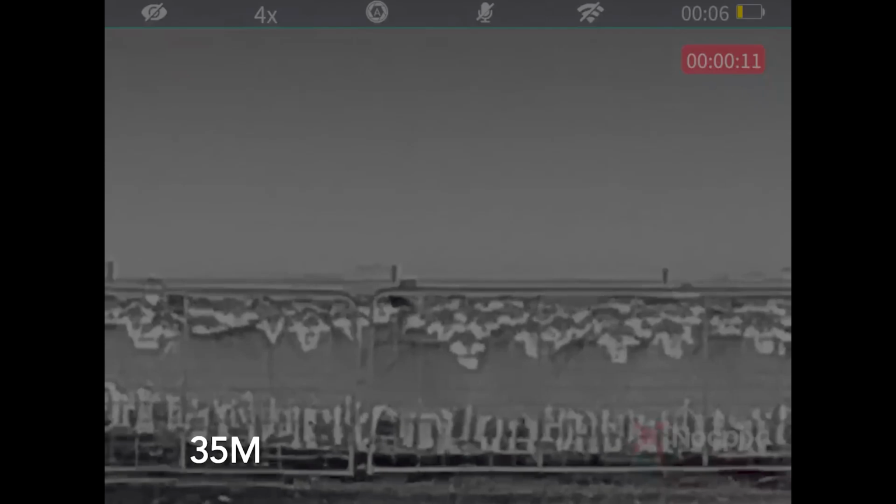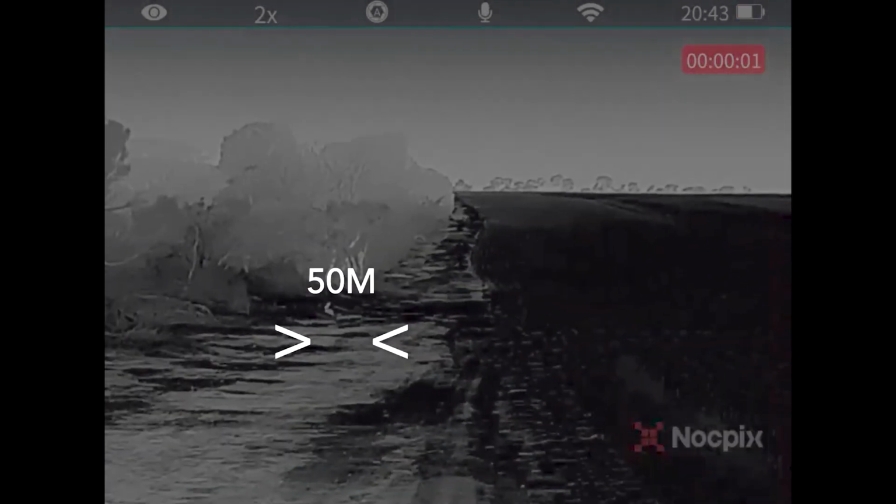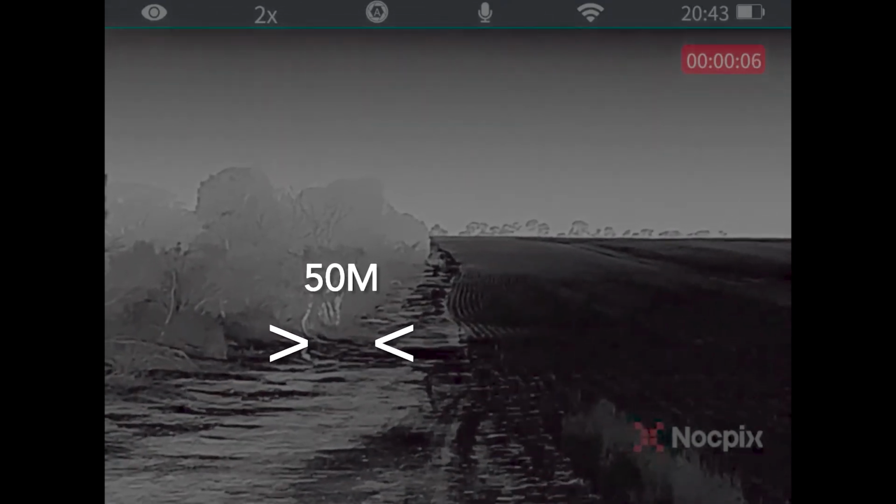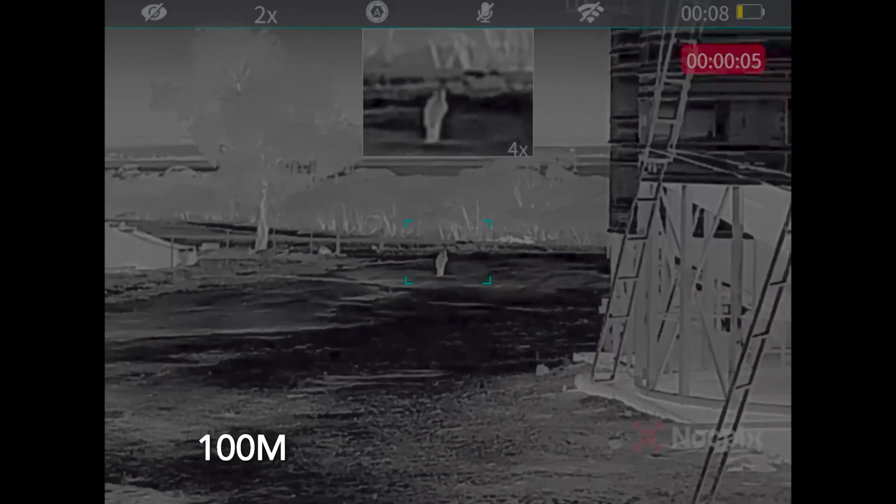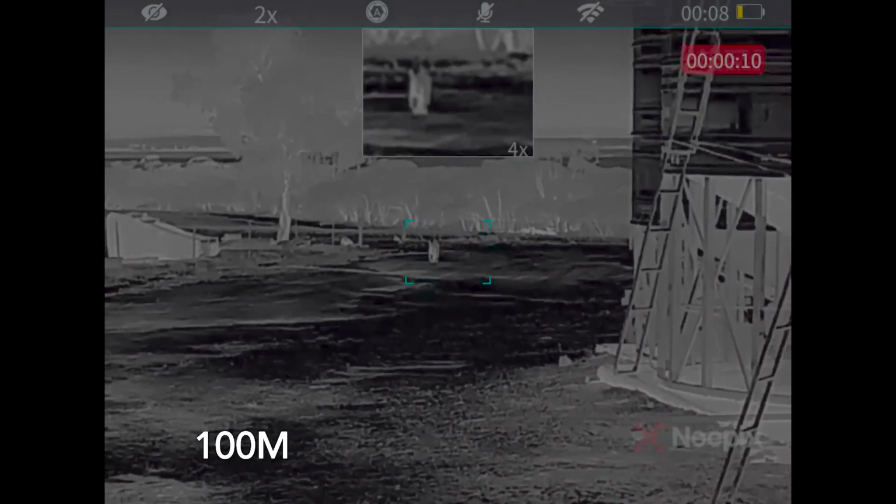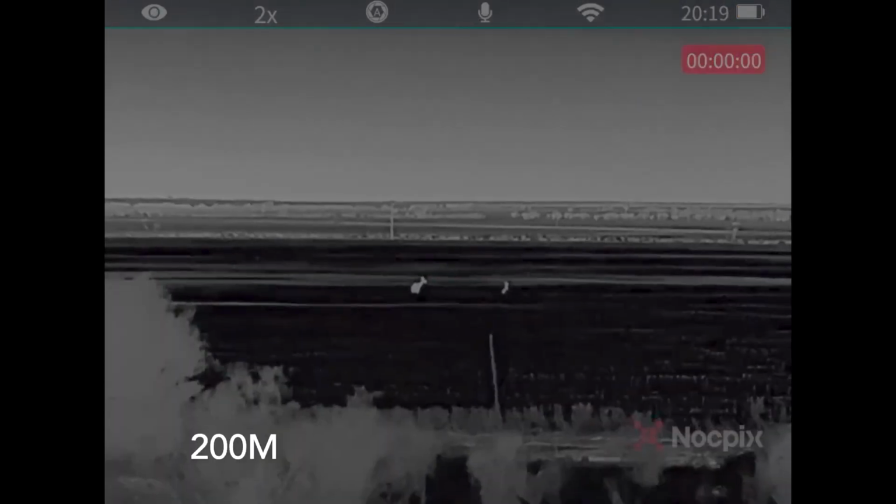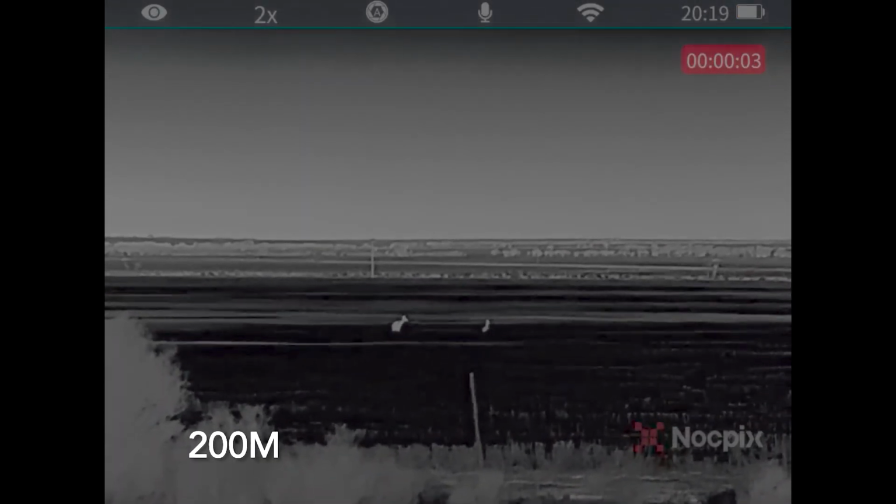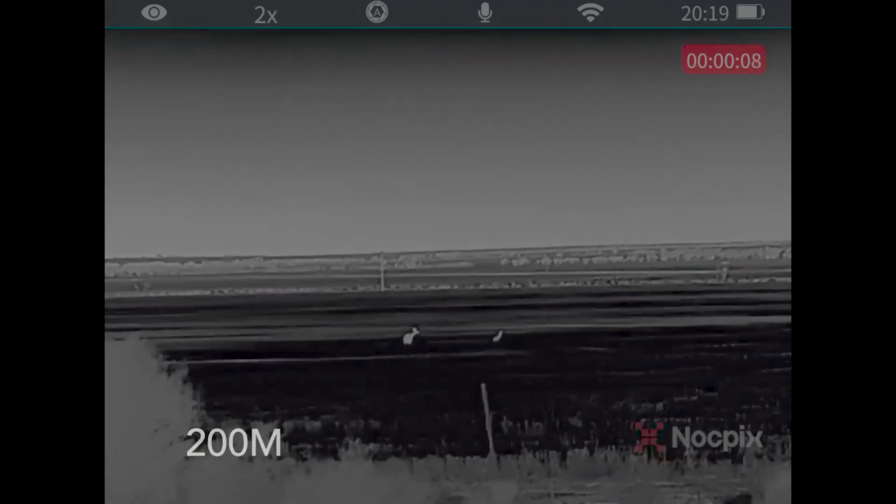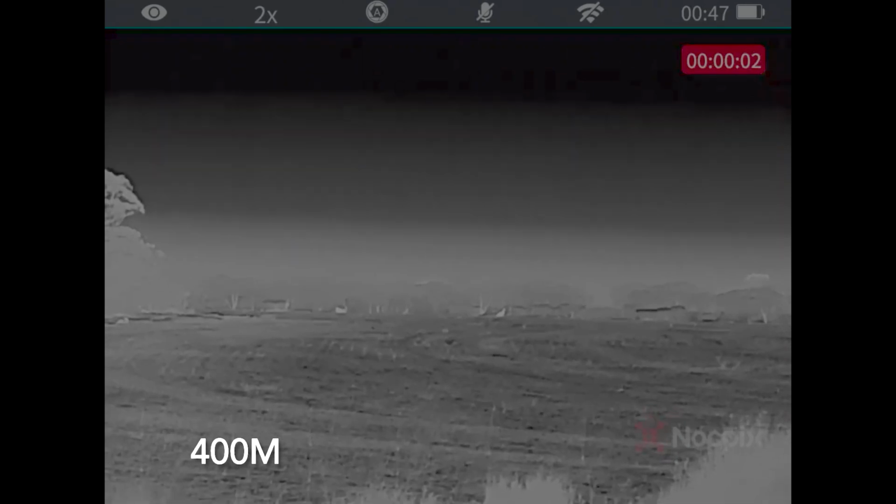Here's the same footage at 35 meters. A rabbit along the bush edge at 50 meters. Here's our dog at 100 meters, probably similar to what a fox would look like. Even at 200 meters, you can clearly tell that you're looking at kangaroos here, but you can see it's a bit harder to judge those distances if you don't have a laser rangefinder.